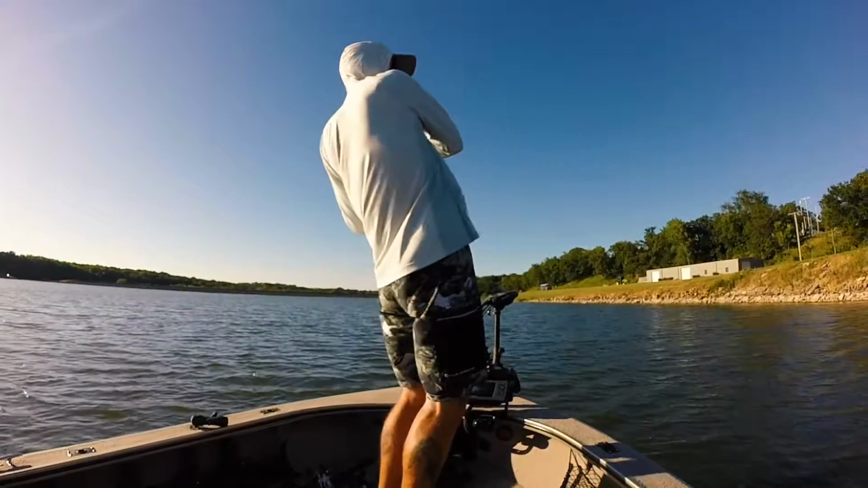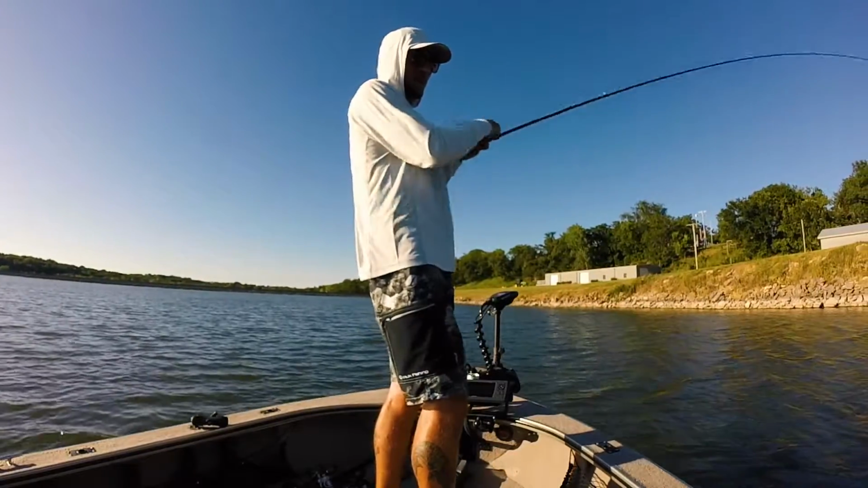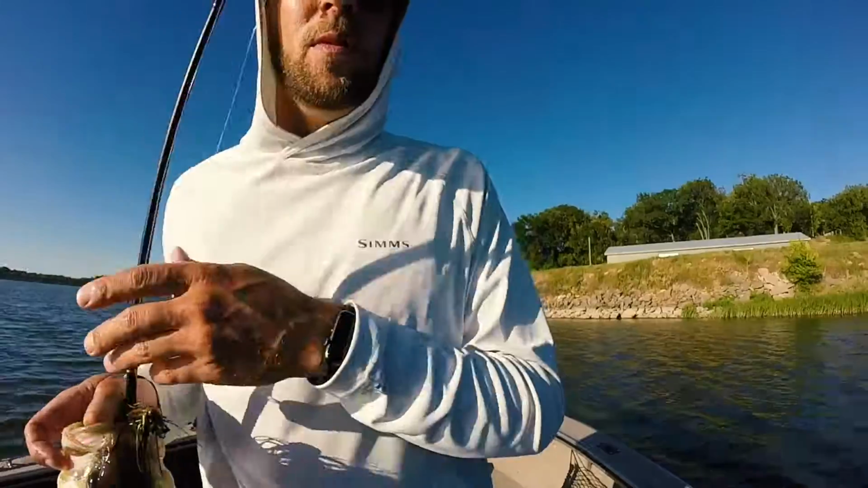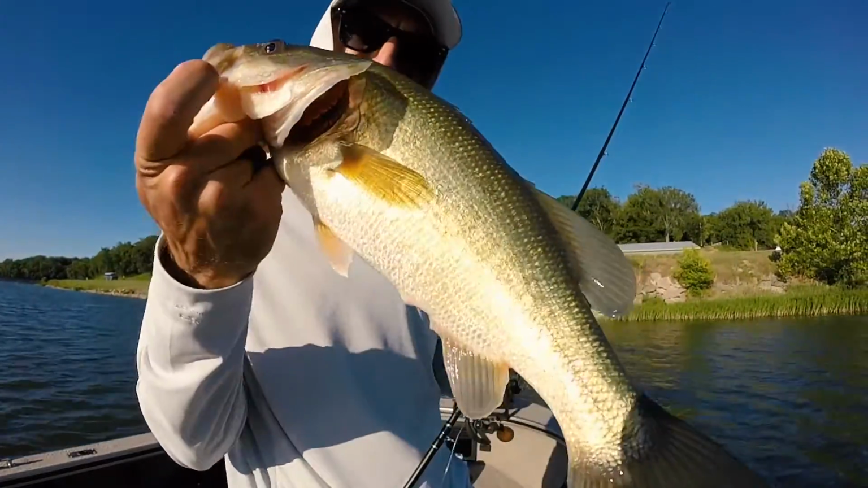Oh my God, he hit it on the way up. Oh, that's a better one. Yeah. I was like literally reeling it in, and he hit it on the way up. Counting rocks, this guy hit it as I was reeling it in. I don't know what that means, probably something that I should pay attention to, but whatever.